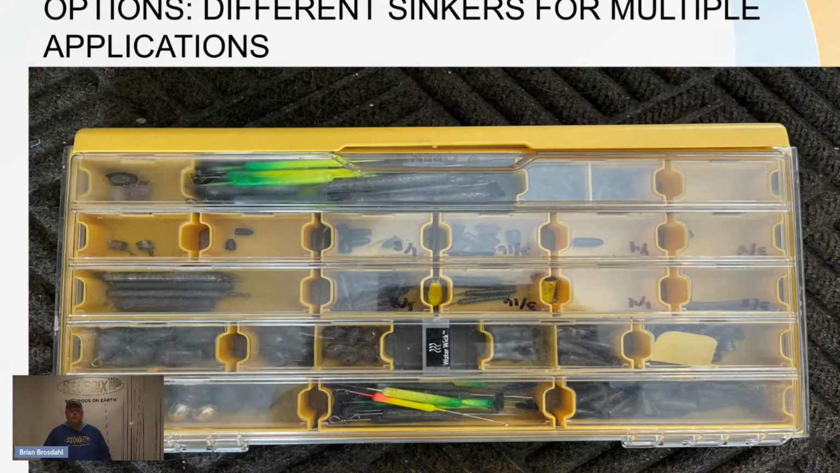And then there's my sinker box. As you can see, I'm almost out of quarter-ouncers because we've had a little bit of wind, and it's just right. 3/8 works great if you're fishing off the edge of a hump. And I've even used up a lot of my bullet sinkers that are a little bit heavier. But it's good to have all kinds of sinkers, and I'm ready for anything.